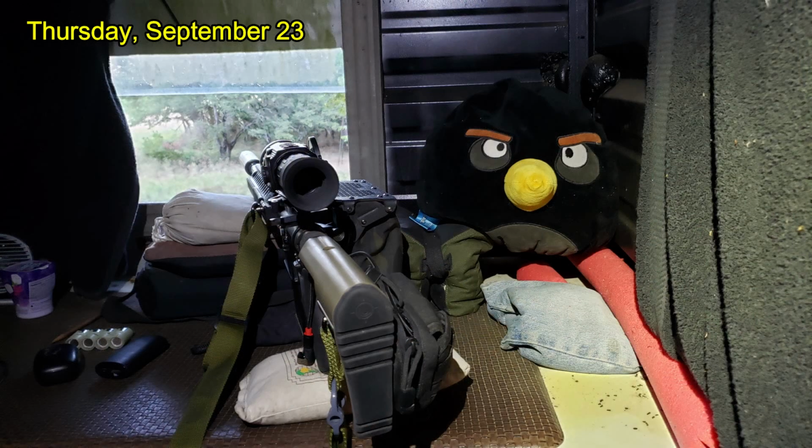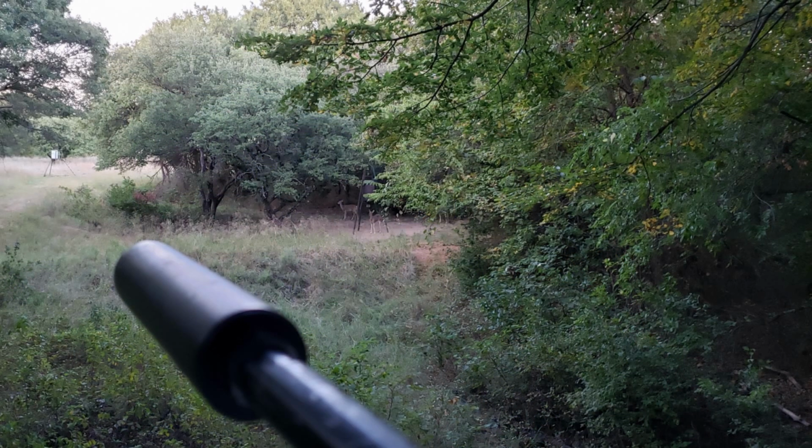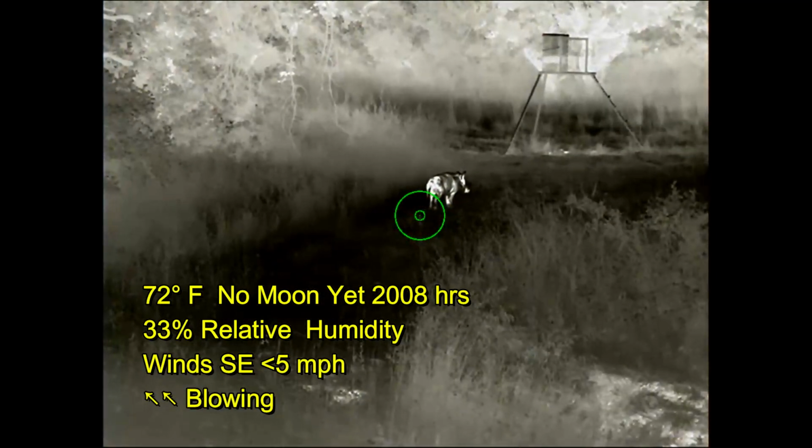Thursday night finds me hunting from the box blind on my property in southeastern Montague County. I arrived early and got a chance to watch deer for a while. And shortly after dark, I had a hog come in.